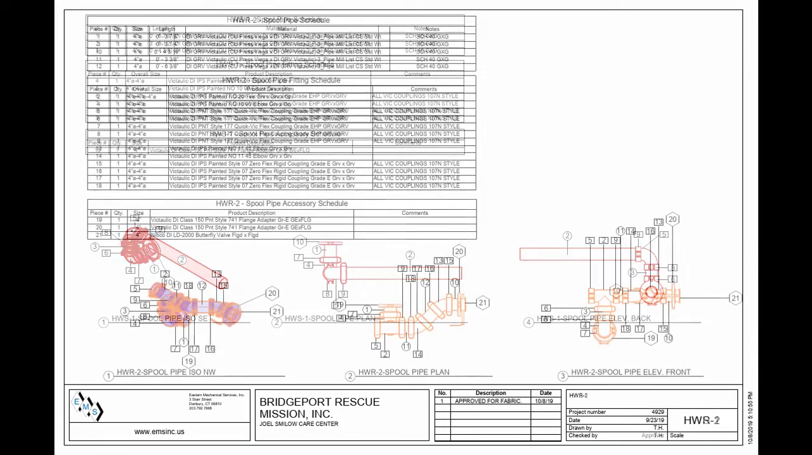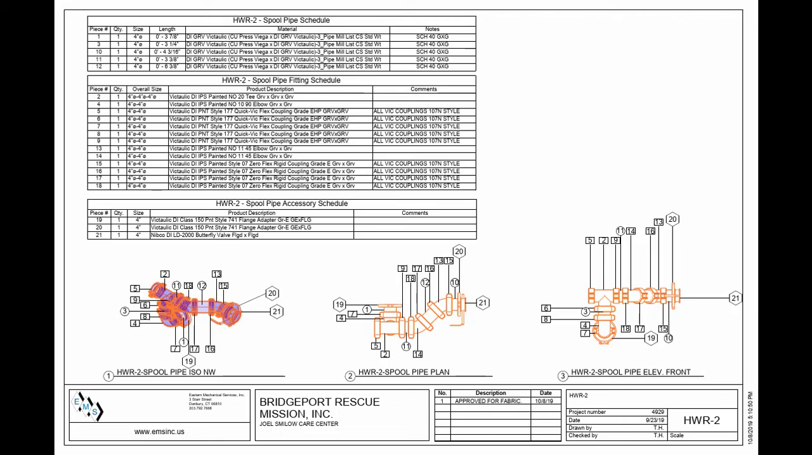So from point cloud to 3D model and physical space coordination to scaled construction drawings to spool fabrication drawings and cut lists, job well done.